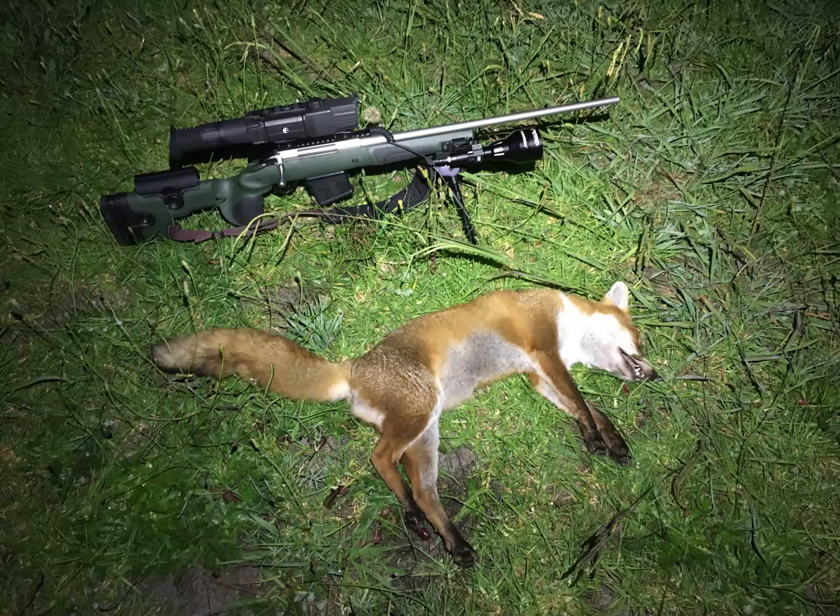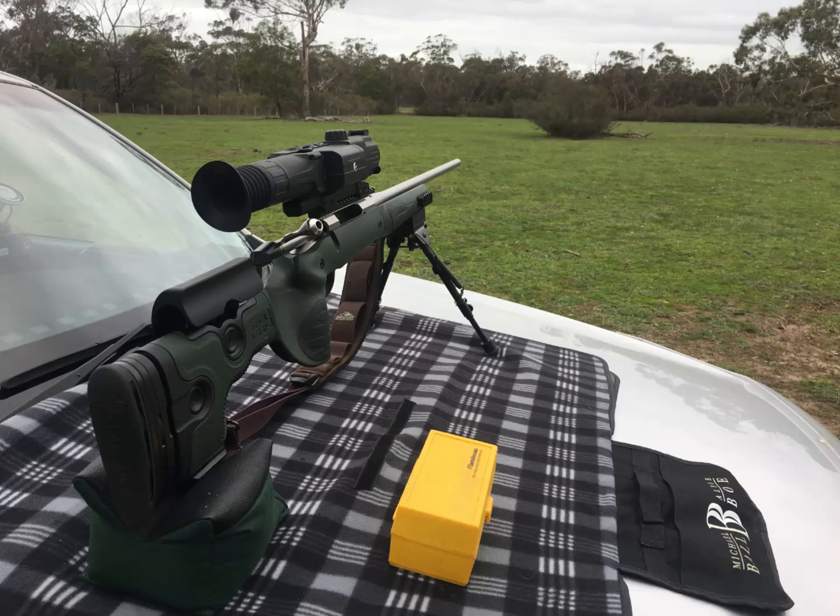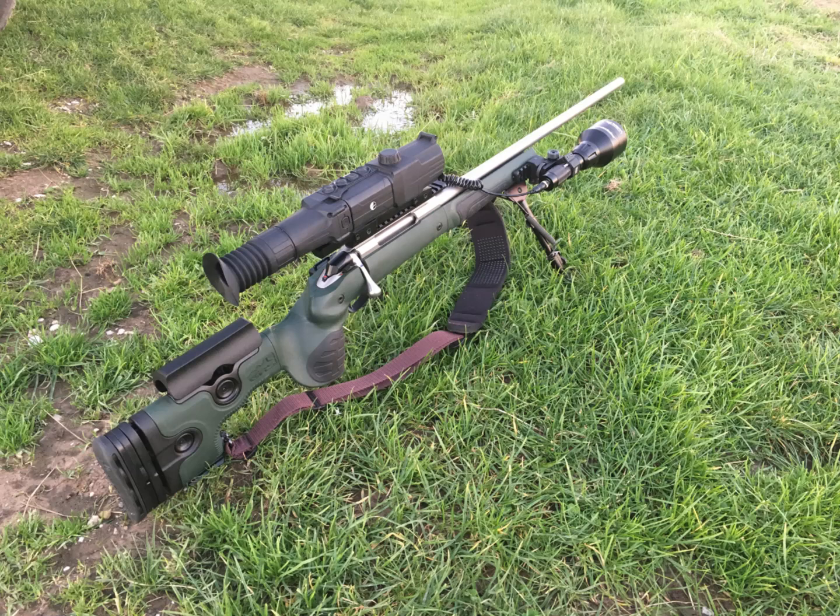People often ask me what's the best method for fox control, night vision, IR or thermal? My answer is thermal, but to get to that answer I had to graduate through the different methods. I started out in 1984 with a spotlight and a .22 long rifle, single shot rifle. I've shot literally thousands of foxes using that method since.